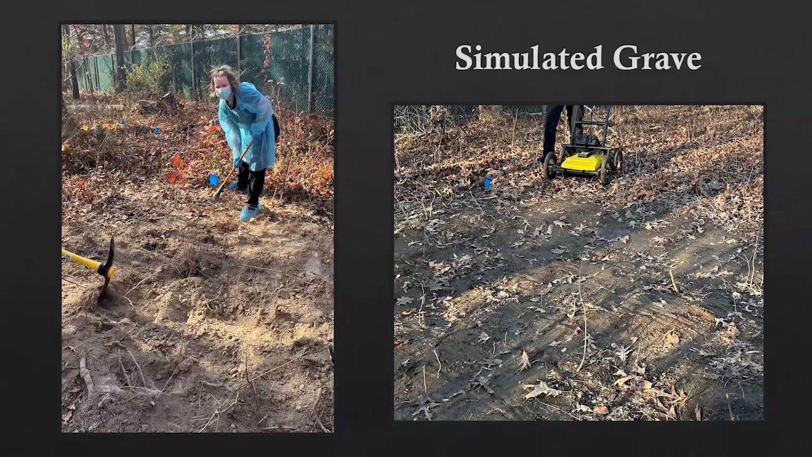And on the right here, this is after the pig has been buried. As you can see, there's no foliage on the ground really, but other than that, there's no huge indentation or anything. There's no immediate indicator that there is absolutely something buried here.